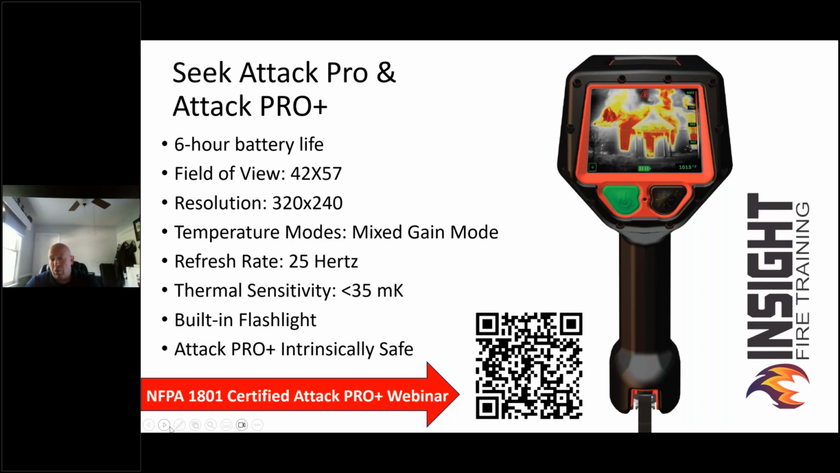And then it has one of the lower thermal sensitivities on the market. A millikelvin is 1,000th of a degree. NFPA says you have to have no greater than 80 millikelvin. Seat comes in at 35 millikelvin. Most of your good cameras are 50 and below.